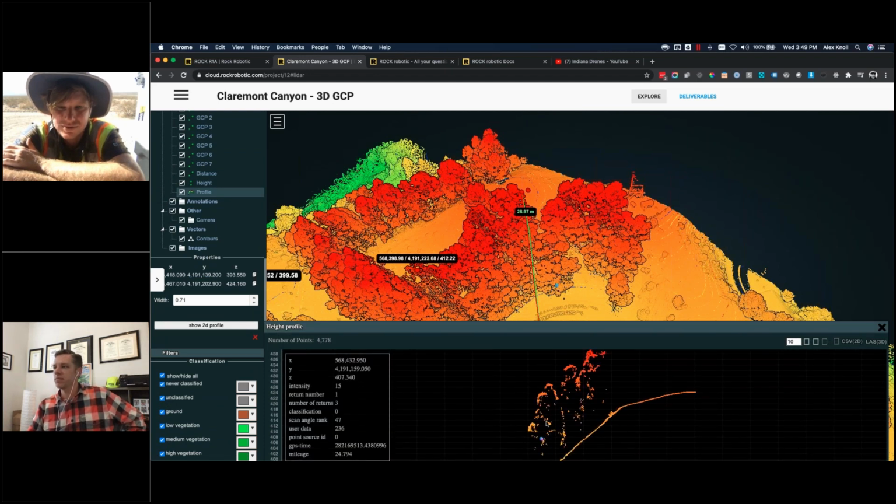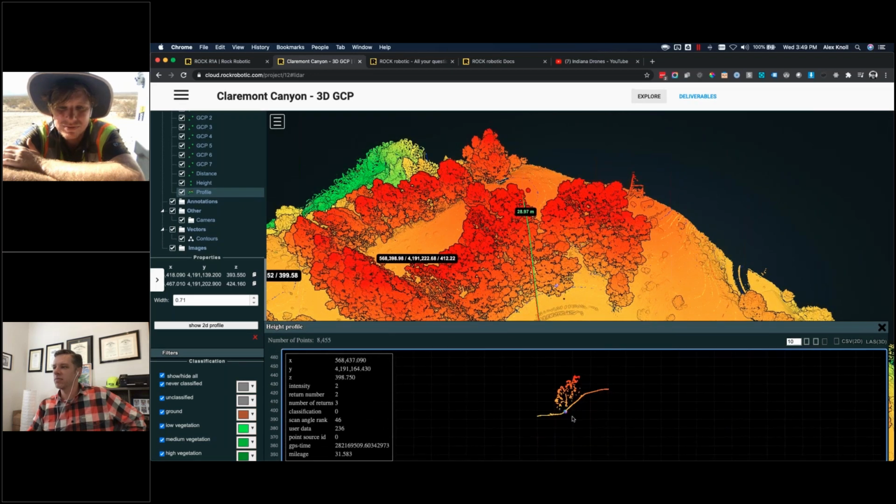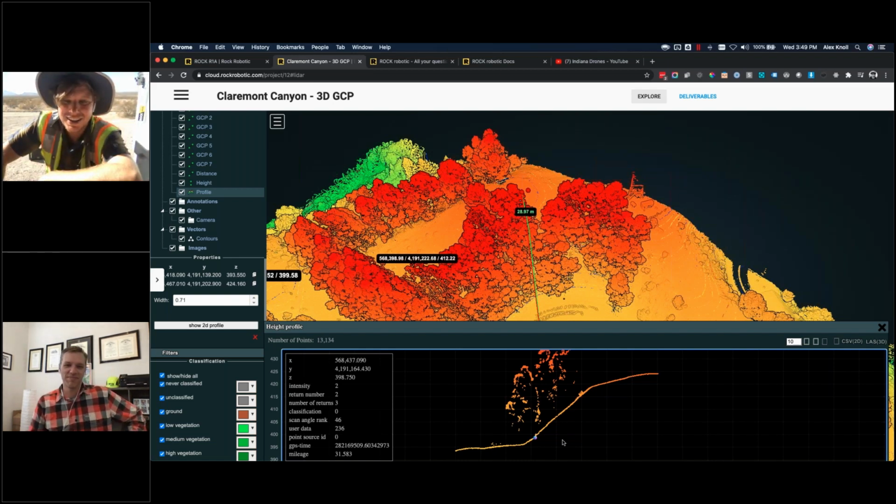So I got a question. Are there any issues with, I guess, environmental conditions such as ice or water, snow? Do any of those types of conditions affect the performance of LiDAR?